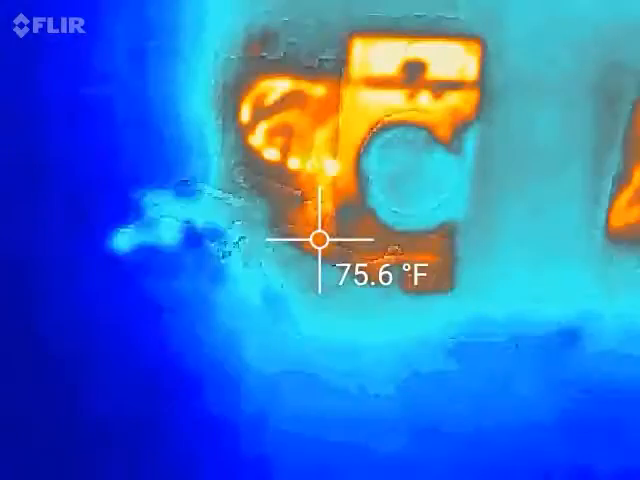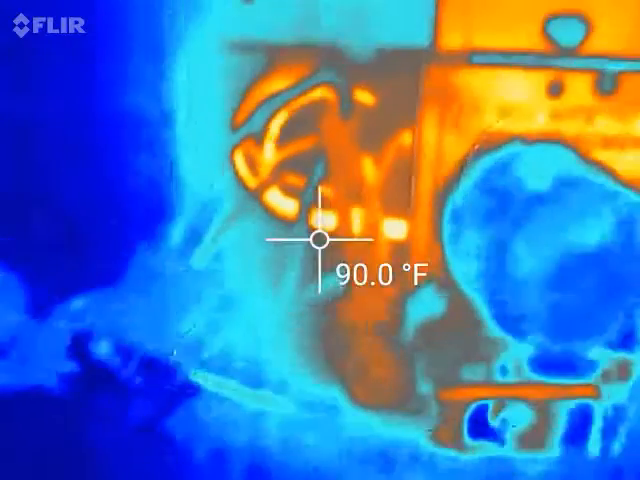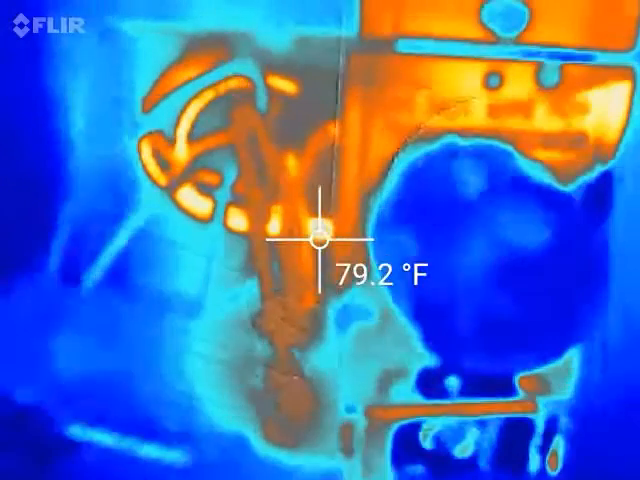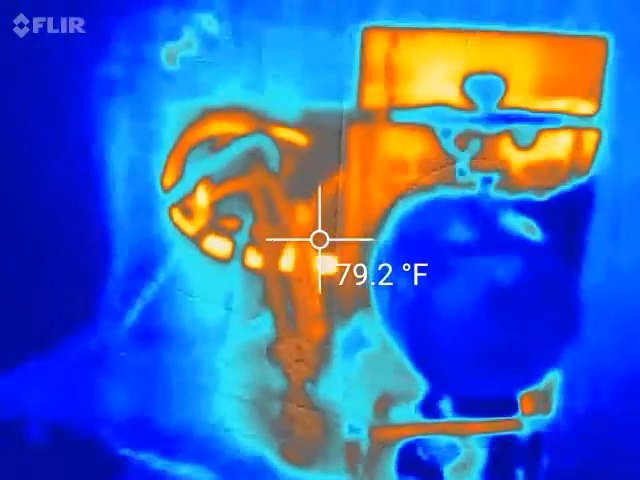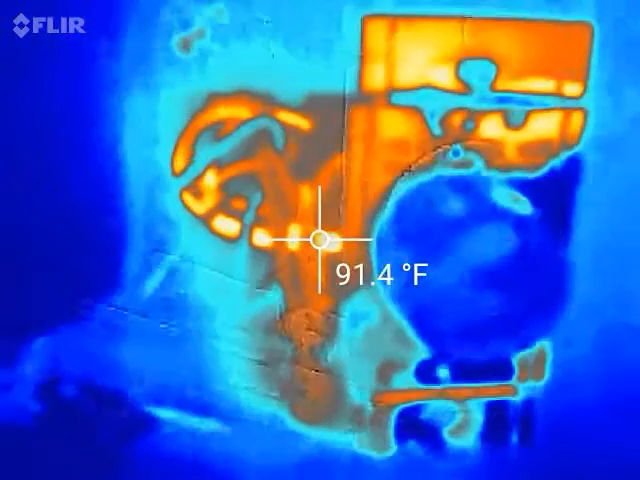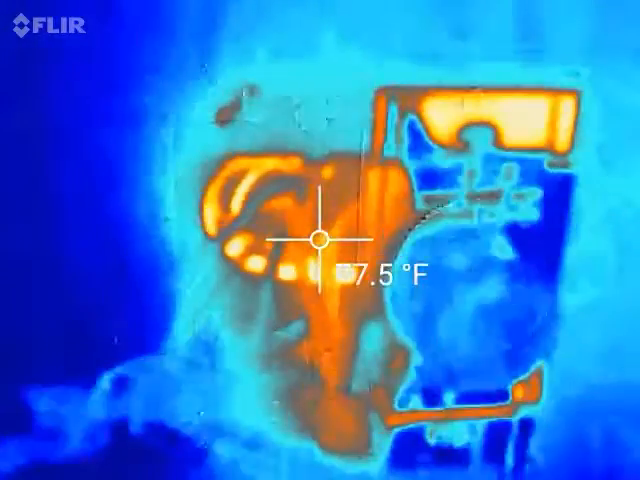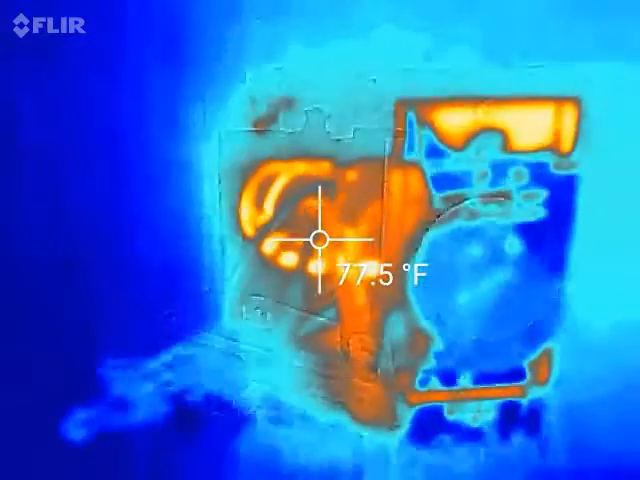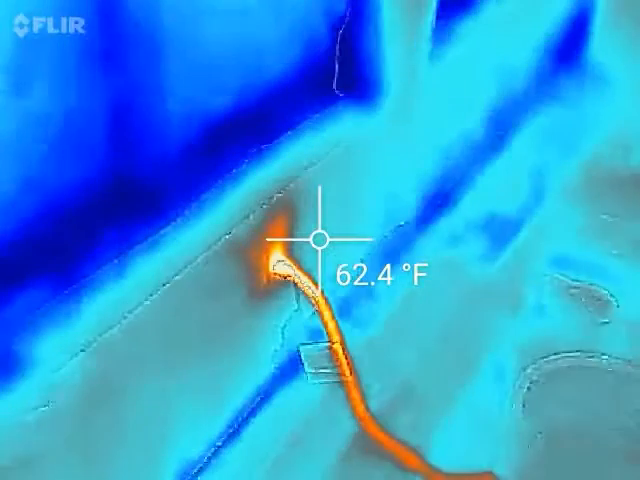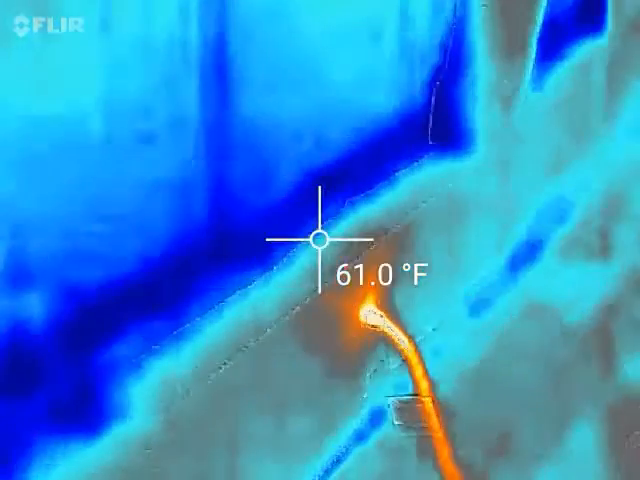So you can see there's one wire back there. Let's take a look. It's a little warmer than the rest, but you know, it's just not that hot. 90. Well, that's 30 degrees above. So, all right, I'll look at that and find out if there's a reason for that that's important. But this thing's been running for 45 minutes at 1500 watts on the space heater plugged in right there. I might check that box as well. But it's been running a solid 45 minutes.